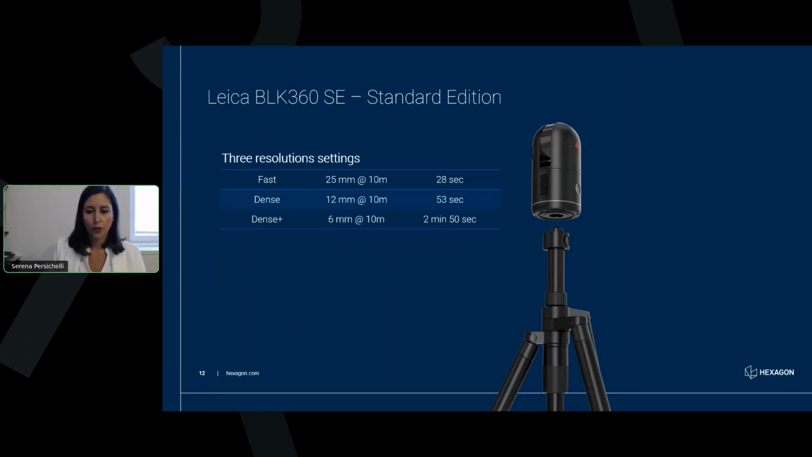So we offer for the BLK360 SE 3 resolution settings. And these 3 settings are fast, dense, and dense plus. What does it mean? Of course, fast means that your point cloud would be less dense. And this translates in an important difference in terms of the time you need to perform a single scan. So if you opt for a fast scanning resolution, you will be able to scan your environment in just 28 seconds. So I can easily say that the BLK360 SE is one of the fastest scanners in the market.